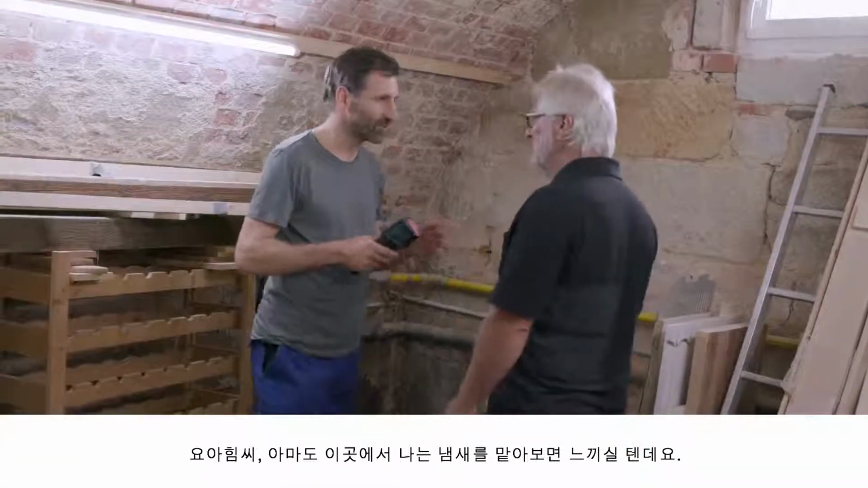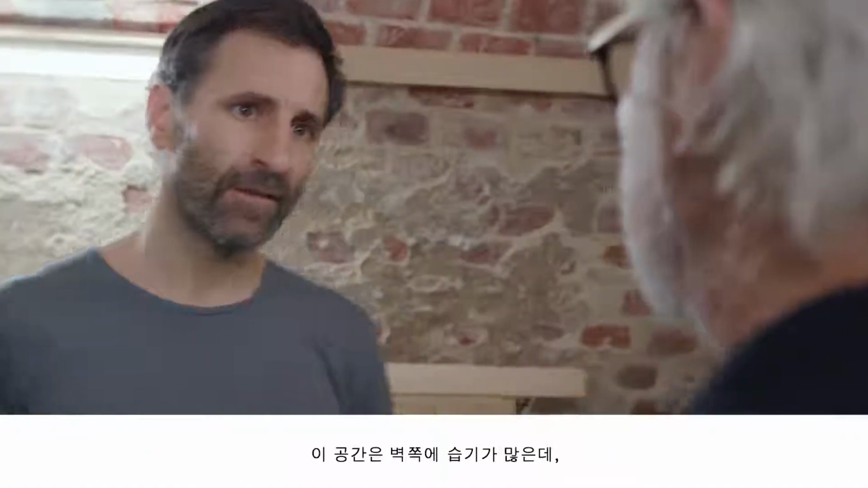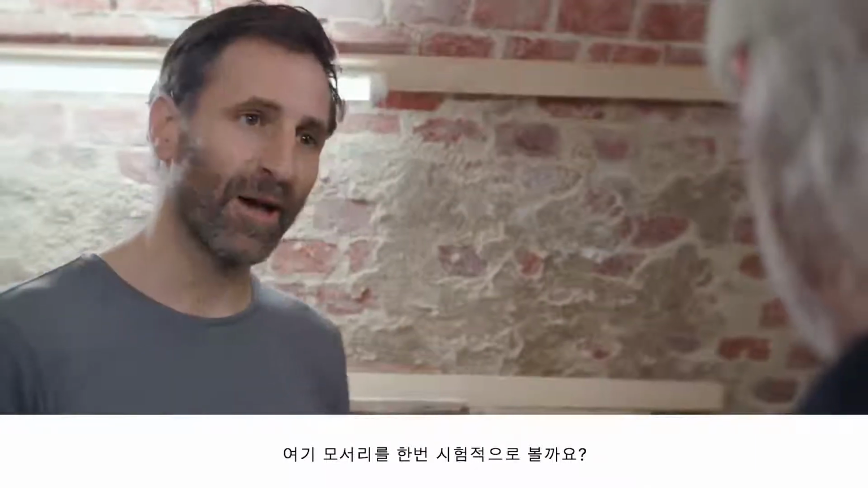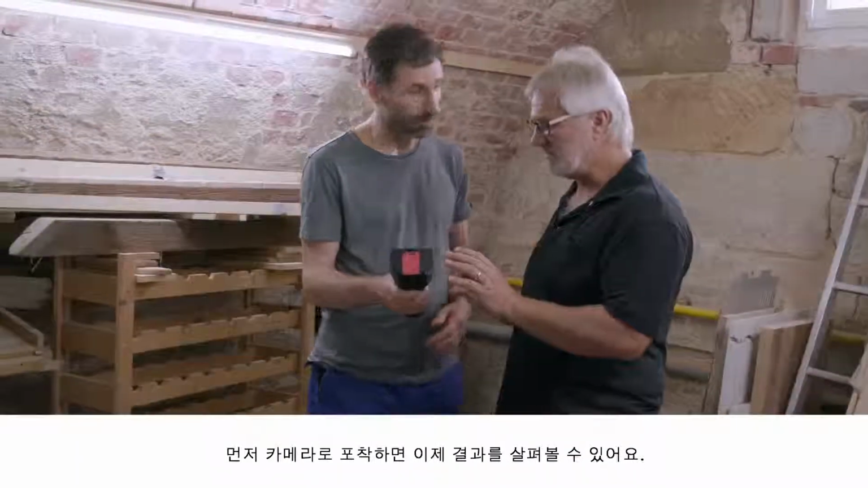Now, Joachim, you might be getting a whiff of something here. Yes, definitely. It smells a bit musty in here. I agree. There's a problem with damp in the walls. You can see it in this corner, for example. Oh yes. So now you know what to do. First we get scanning, and then we can look at the results.